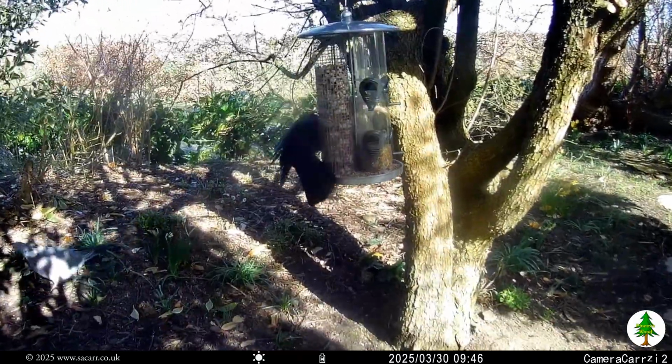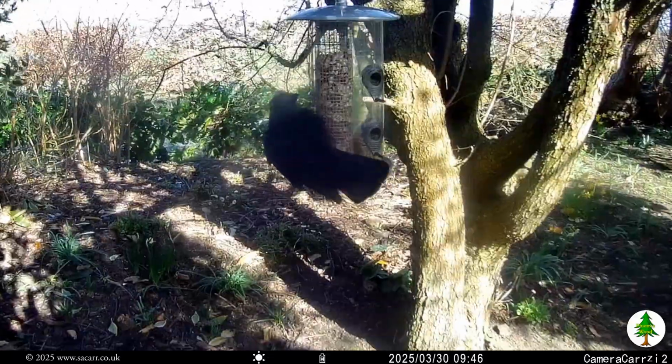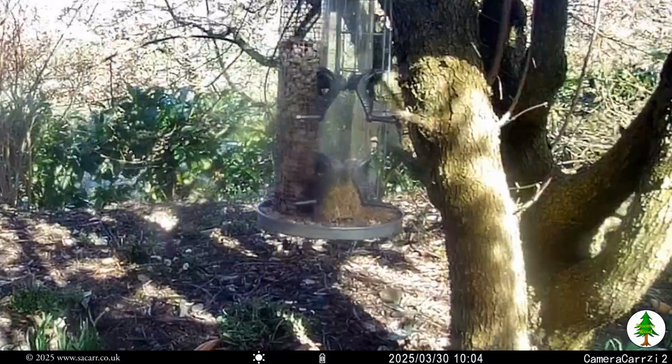From that point onwards, it was non-stop action at the feeder and the pond, with all the usual birds visiting to eat, drink and wash.